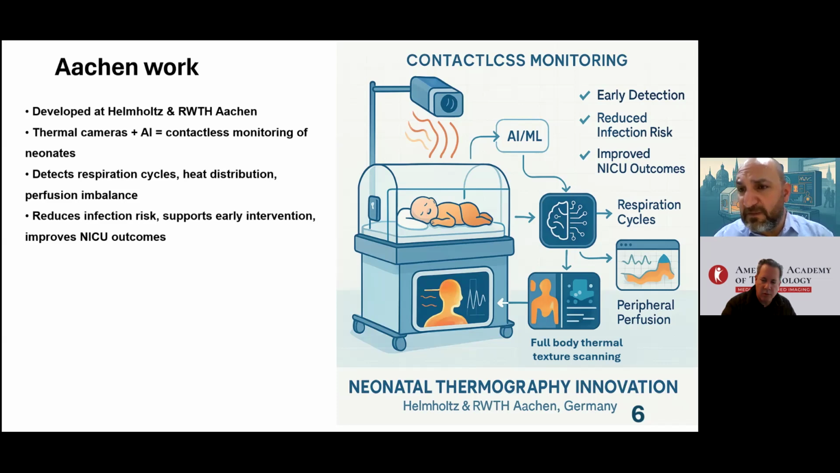So we started with a surprising phenomenon that we can detect: respiration from the small, tiny temperature differences in the babies, from the nostrils of the babies. You cannot believe it if I say we are working on detecting temperature differences of less than 0.01 degrees centigrade between respiration.